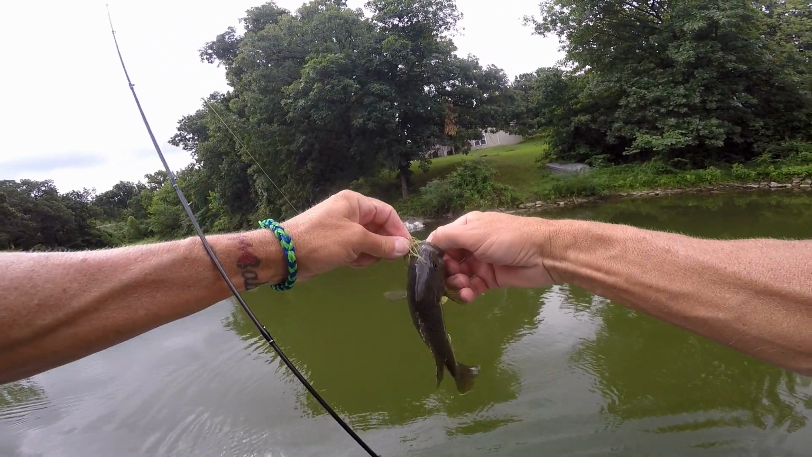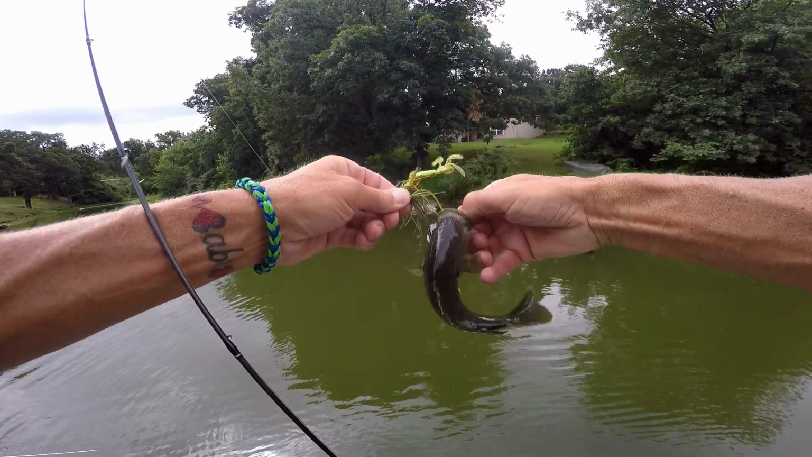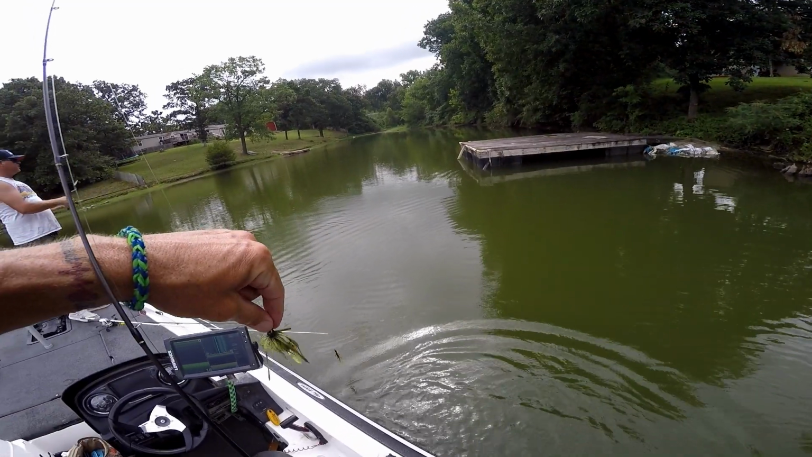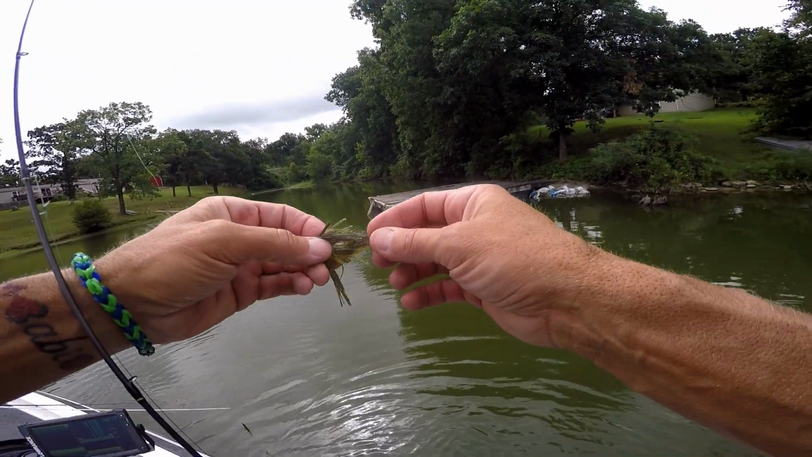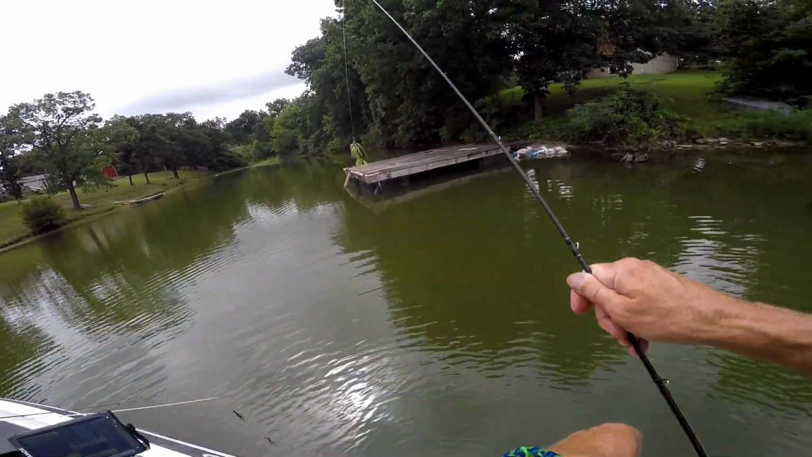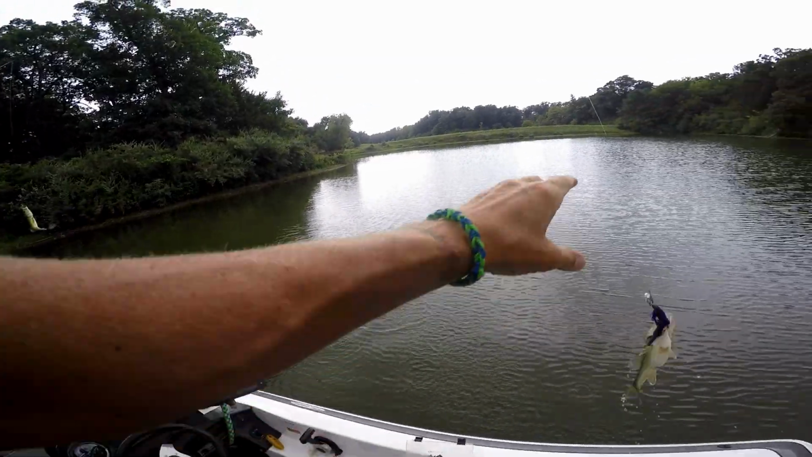Alright, let's just, is this normal? Okay. Let go of my jig. Oh, you little demon. Get you? No, I was trying to get a good look at him. Jumped out of my hand, splashed water up into my topwater box. Told you guys, we were recording.